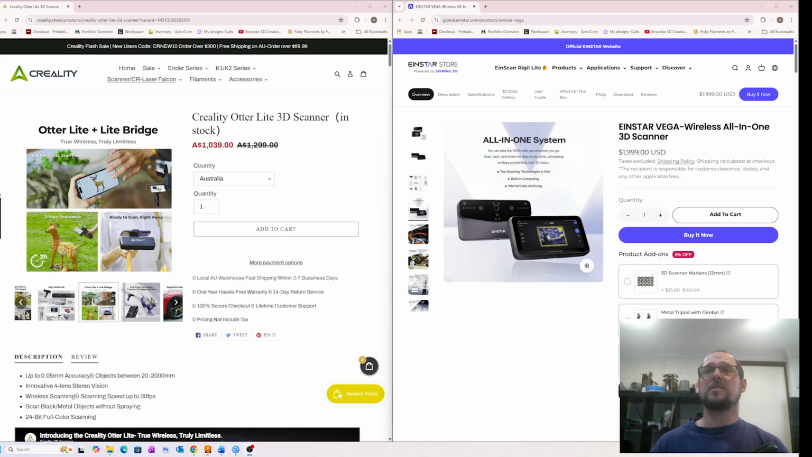As you can see on the screen, the Otter Lite is Australian dollars, about 1,039 at the moment, with the Vega coming in at 1,999 US dollars, which is the equivalent of about $2,750, $2,760 Australian. So the Vega is just over 2.5 times more expensive than the Otter Lite.